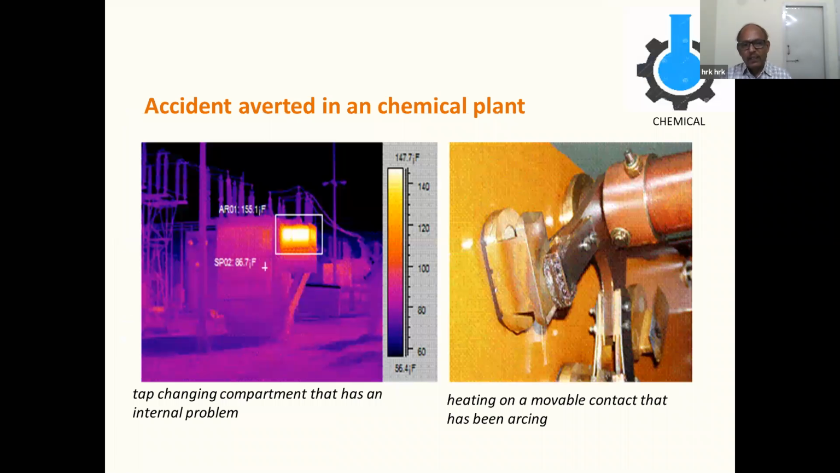Another case: we randomly checked a transformer. The OLTC cabinet temperature was very high. On checking, we found that the OLTC moving contactor had got fitted due to periodic movement and regular operations. Fixing that prevented the failure of the transformer.